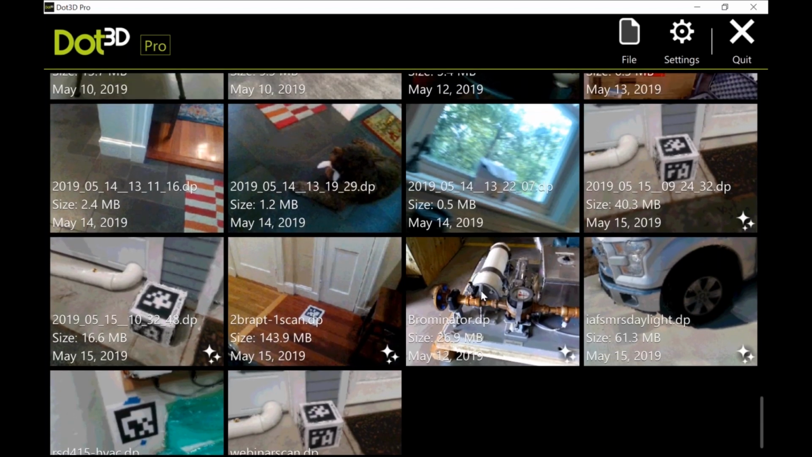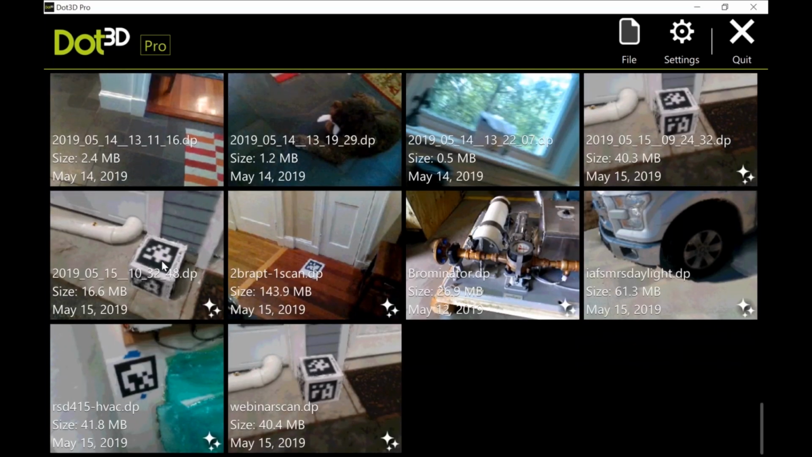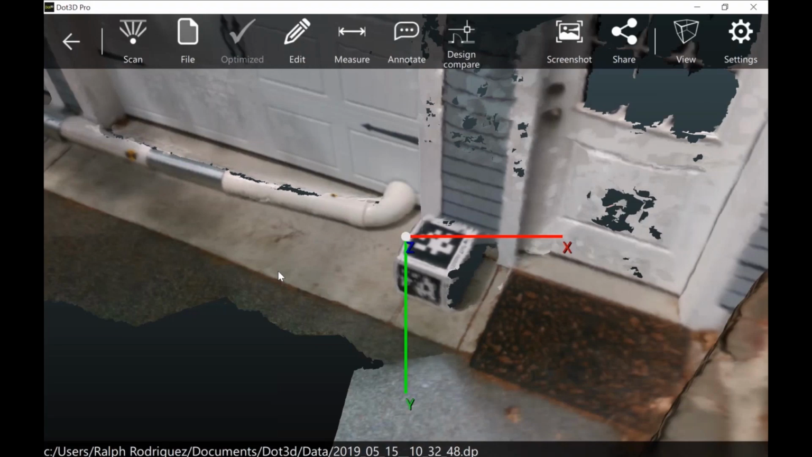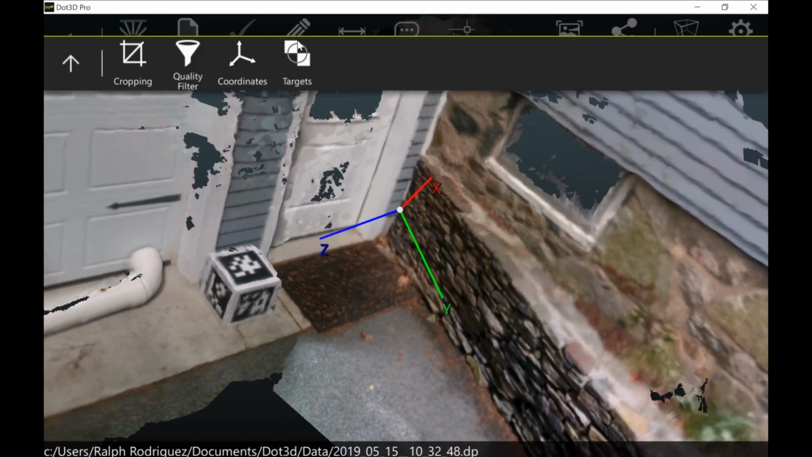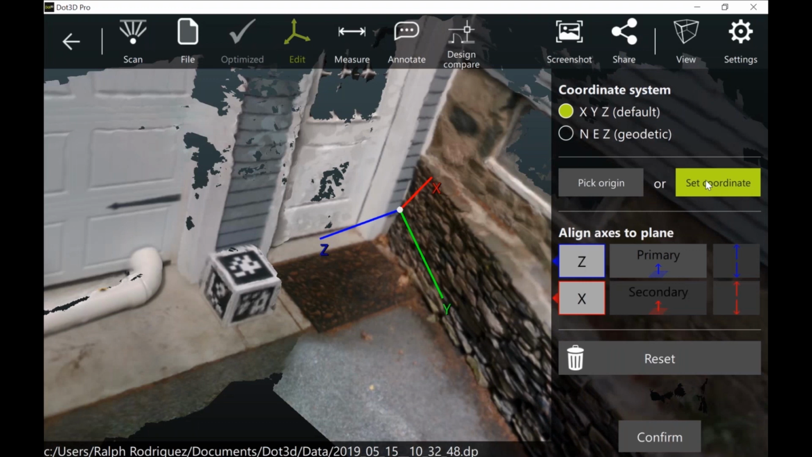So I just want to pull up the scan that was just captured, which would be this one right here. We had a backup scan that I could utilize as well, but that seemed to work pretty well despite the frame rate challenges, so we're going to use the real thing. I hadn't saved the coordinate system, so I'll quickly reset that again.